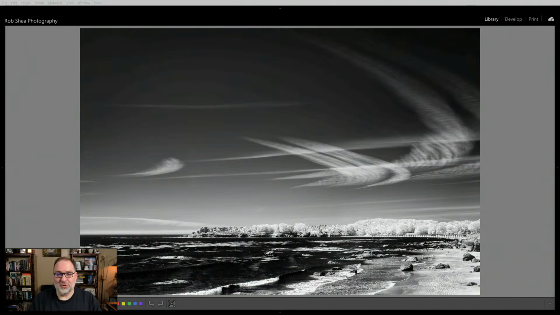That sounds pretty cool. I'd like to try that. It depends. So my first infrared camera was a DSLR, and I don't remember if the 5D Mark IV has an articulating screen or not, but my first DSLR did not have an articulating screen. It had a fixed screen on the back of the camera.